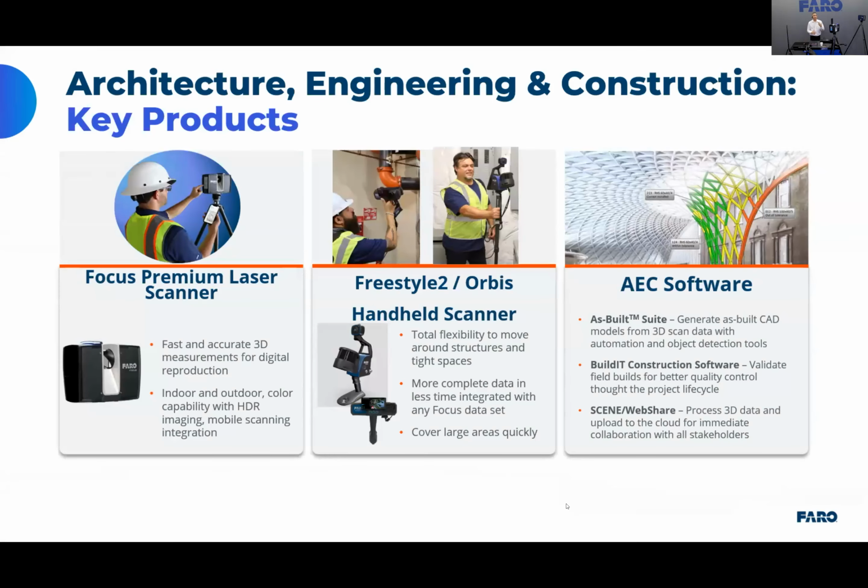For the AEC industry, we now actually call it AECO, including operations. It means that during the full life cycle of the existing project, whether it's a construction project or a mining project, you can utilize the solutions that we have. Today, we'll focus on the premium laser scanner.